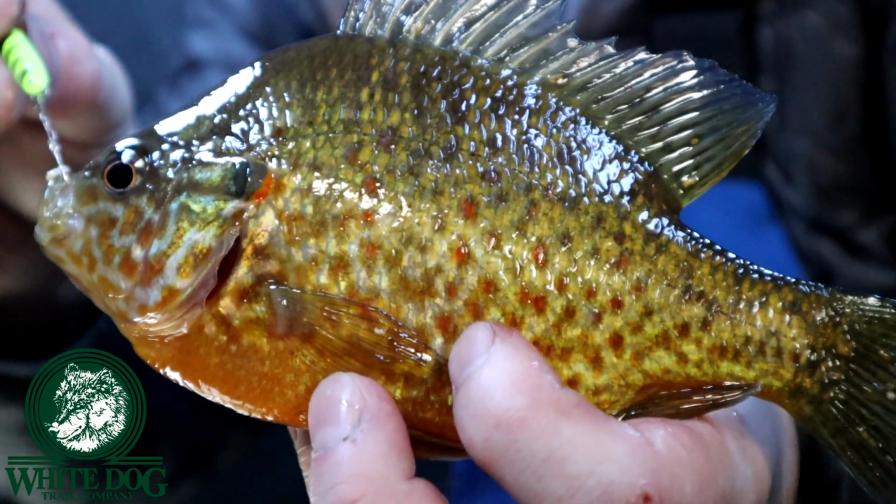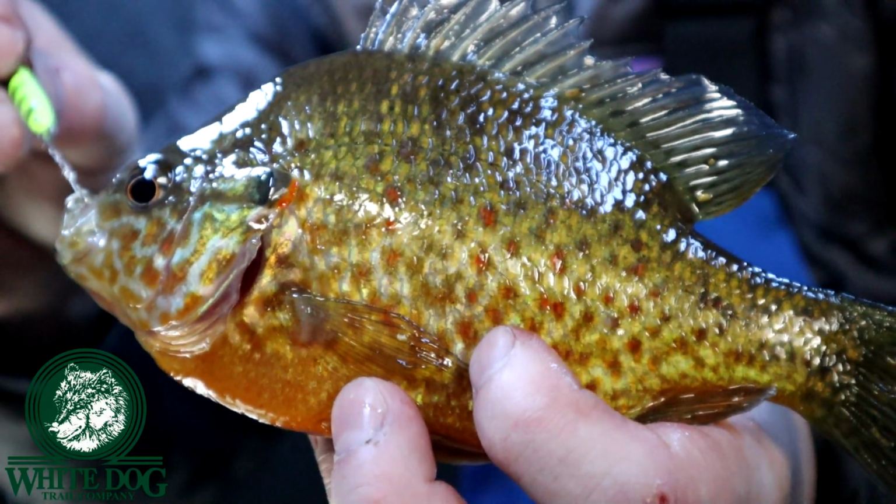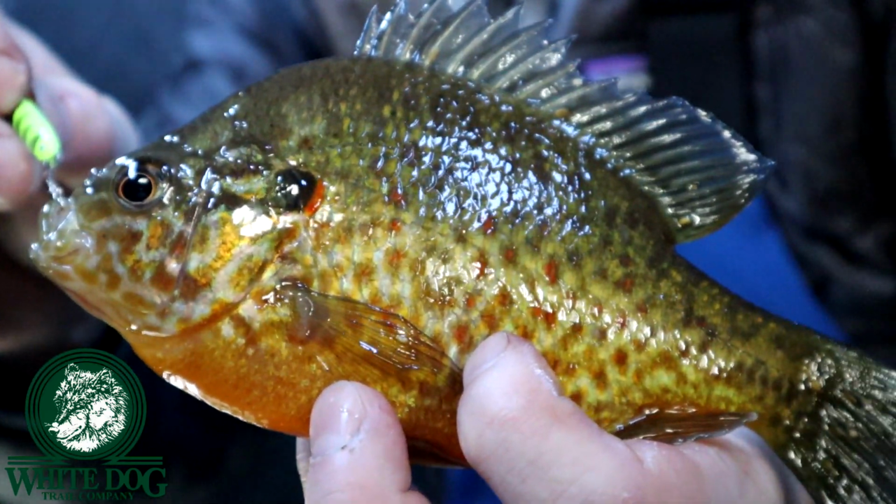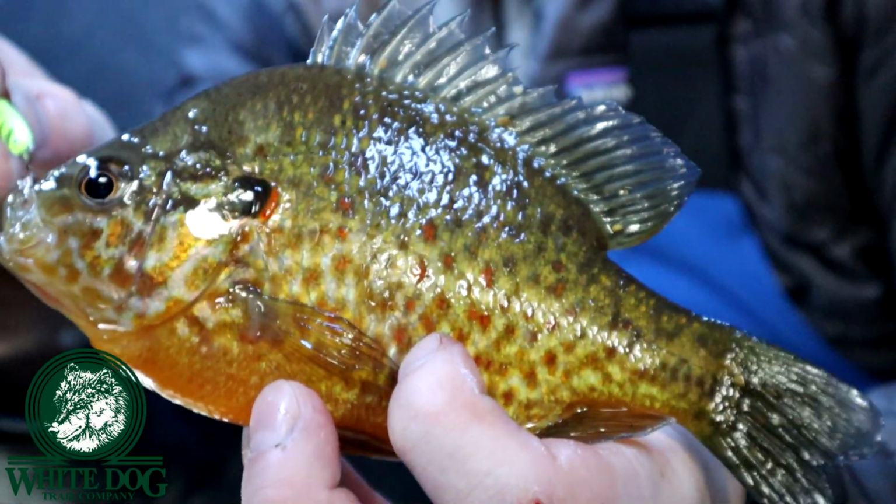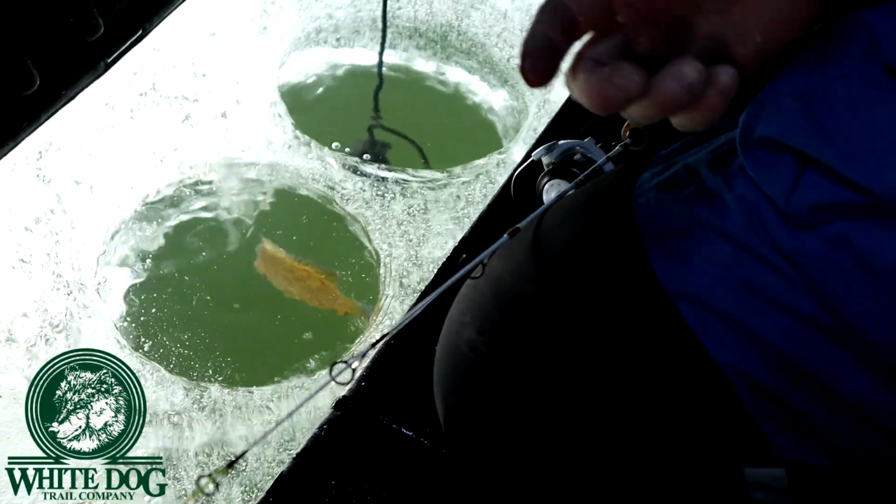So this is what's awesome about panfishing, man. There's lots of action. I don't even know how many fish I've caught today. This is probably fish number 20 or 25. Not all of them look like this, but I have caught certainly a good bunch of these beautiful things. Bye-bye. Off he goes. So that's basically how you ice fish for panfish. It's a lot of fun. It's not that hard. If you're in a good spot, you can get a lot of action. So this is what we've been doing all day. We've been having a blast doing it.